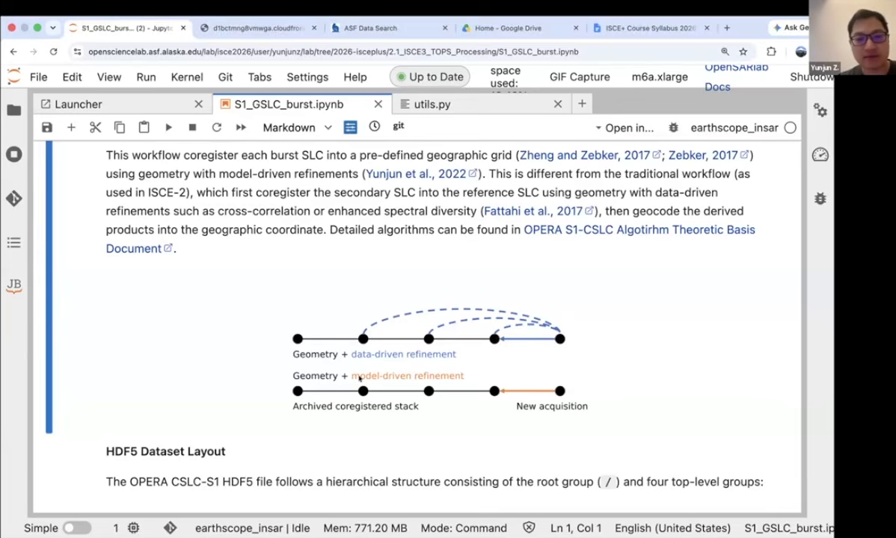And since we now know the physical processes behind it much better, we can use physical models to calculate this using external datasets without any data-driven refinement. So by doing that, we are not really aligning each SLC into another one, but we are aligning all the SLCs into a common geophysical grid. And that makes the whole thing much easier and much more independent.